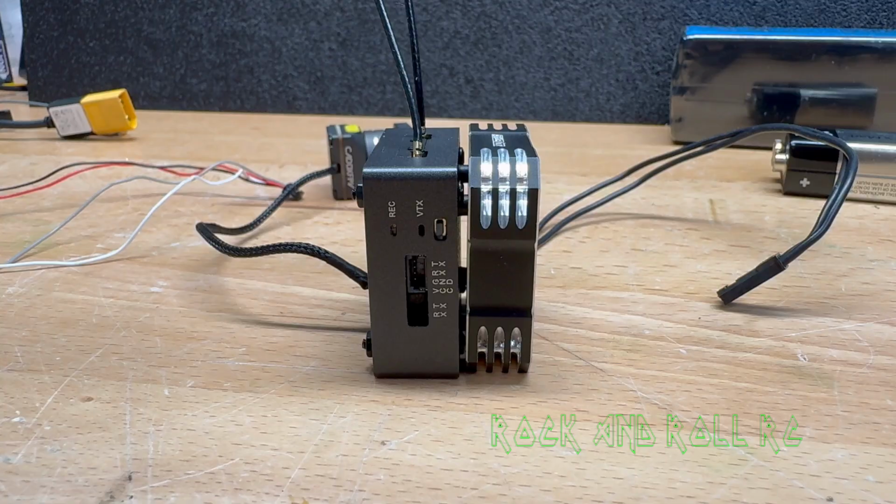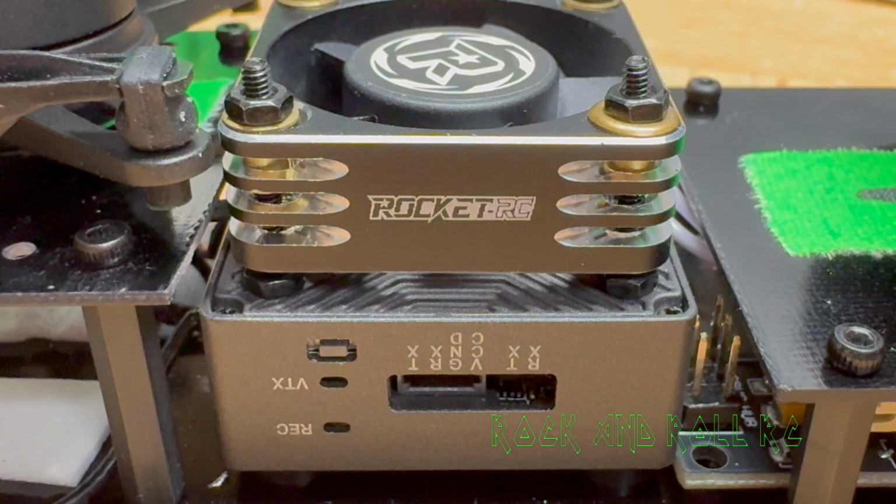One of the nice little details of this VTX are the threaded studs on the heatsink side to receive screws that are for the 20 or 25 millimeter fan, which is inadequate. And as you can see here, you can also use nuts or the threaded standoffs to act like a venturi for the air to get in or out from underneath the fan, because you need the air to go somewhere or come from somewhere once you mount the fan.